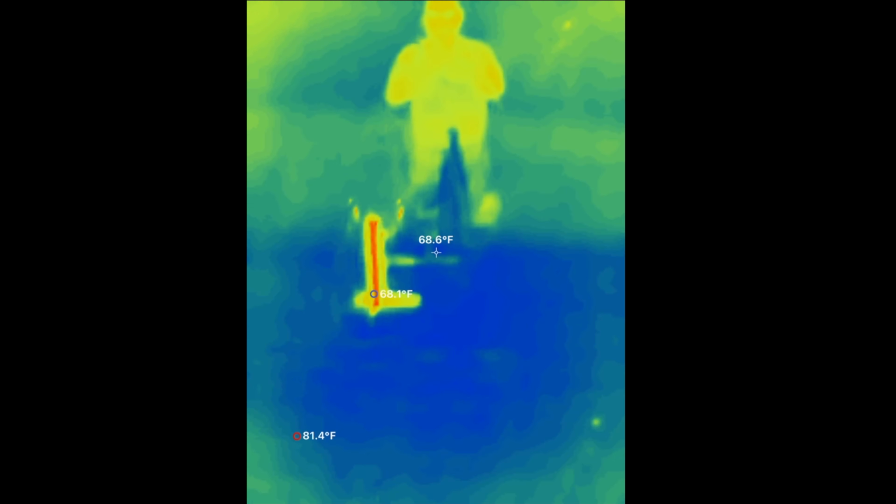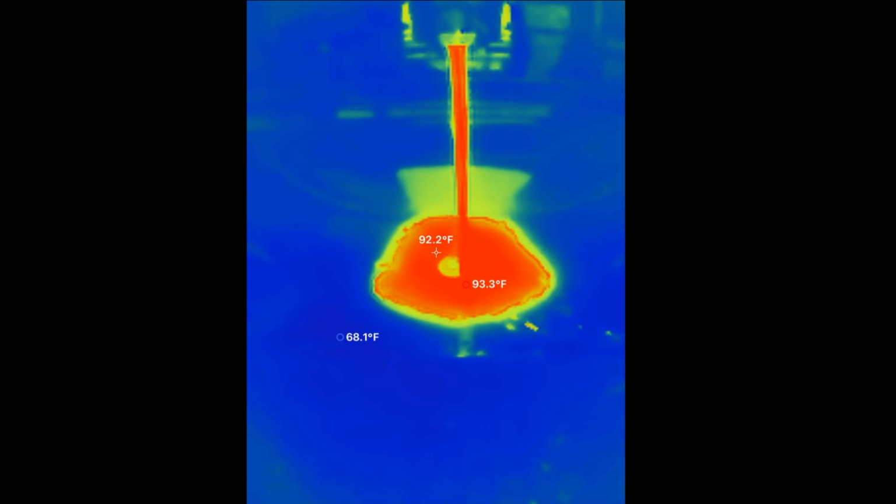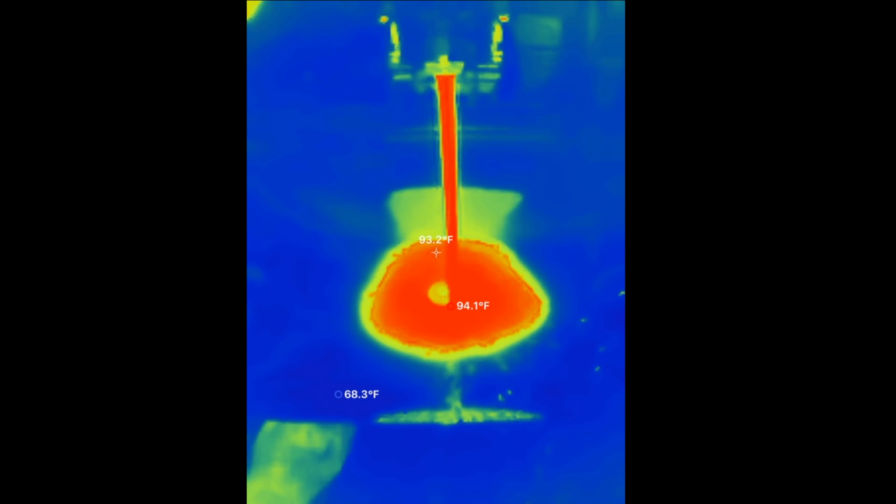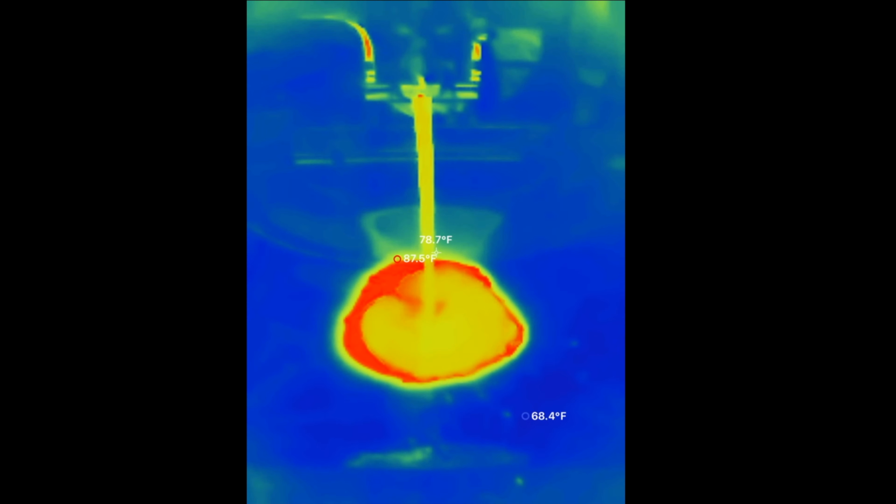You can see the hot water coming out of the faucet, and it's pretty cool to see the water swirling as the temperatures are mixing around. Obviously something we don't see with a regular camera where the water would just be clear. I'll turn off the hot now so we can see the cold water mixing in.